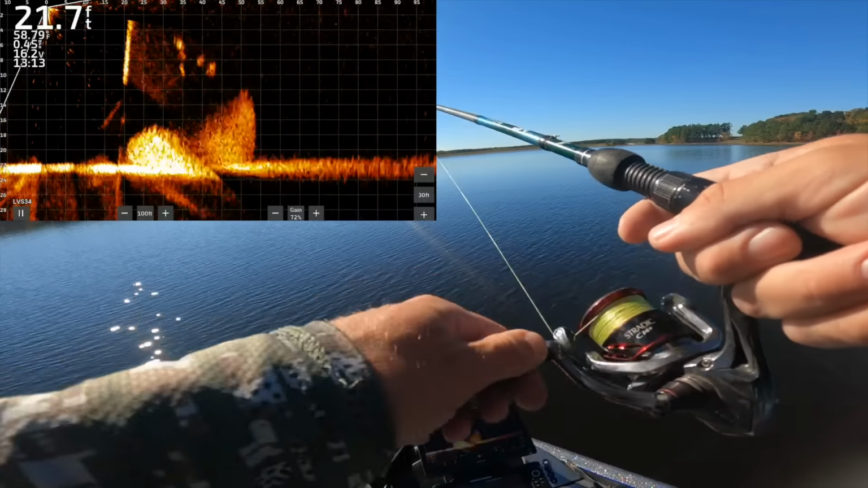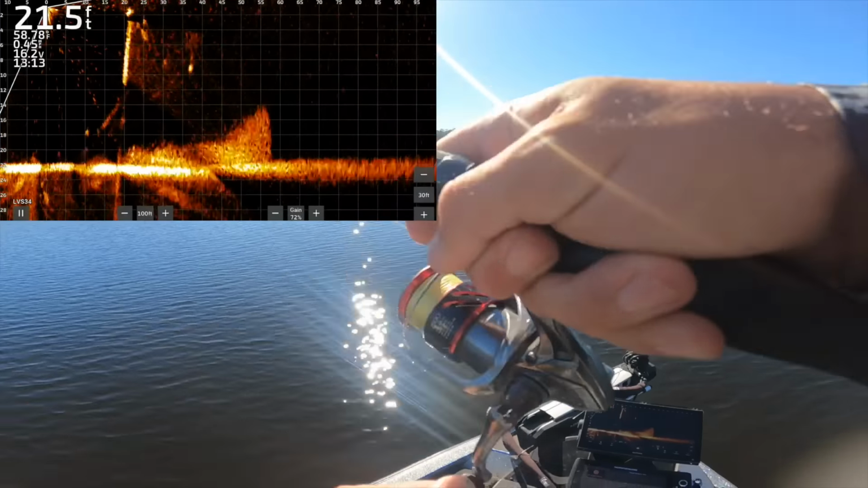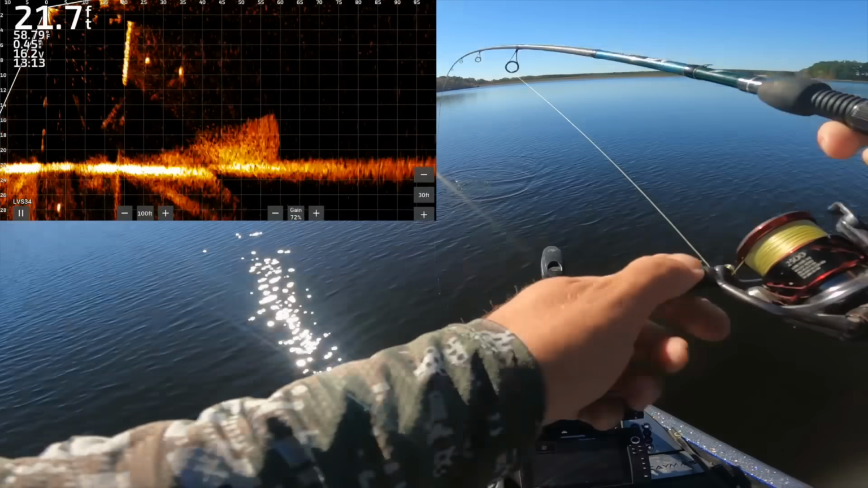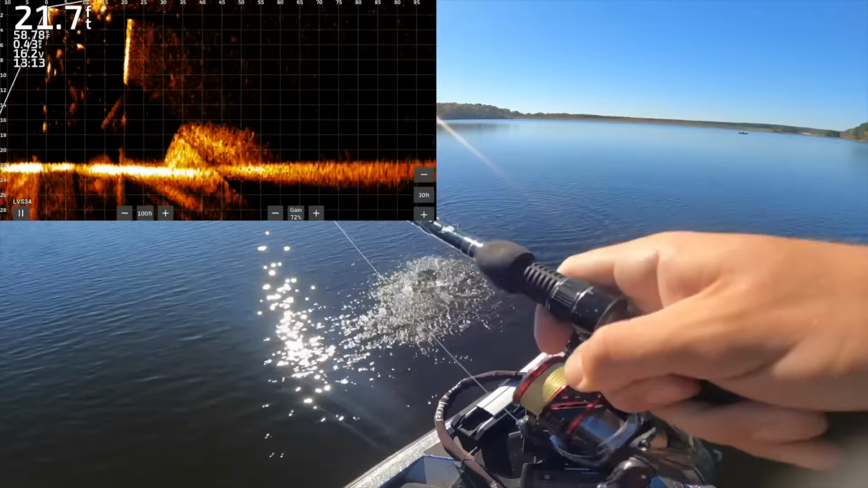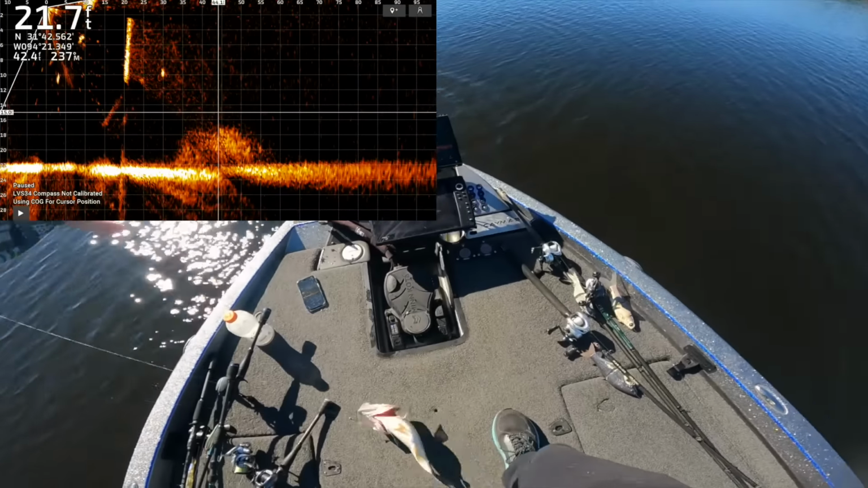Look at that schooling effect right there. Got them, finally. Finally got one to stick. God, they're so fat. Look at all these fish chasing them. Here, I'll pan over. You can see them all on the screen trying to get that bait from them, which is kind of funny considering all the real bait that's down there.